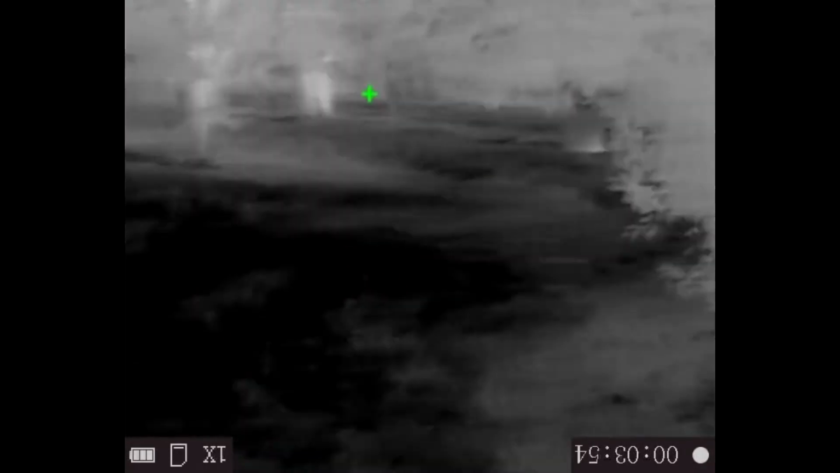So right now this weapon is extended straight out in front of me, and it's blurry and I can't see anything, so not effective for that sort of stuff, but for, you know, looking around, trying to get a beat on things, yeah, definitely.